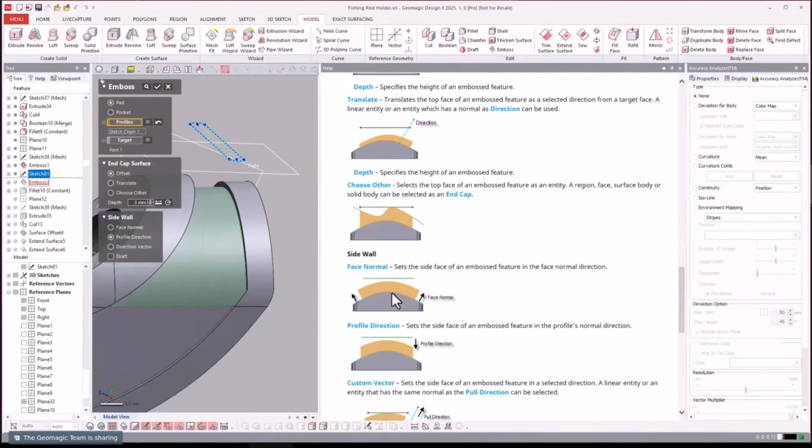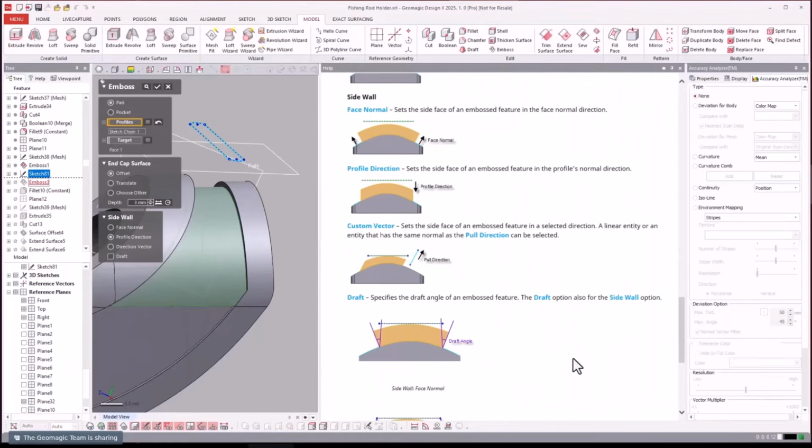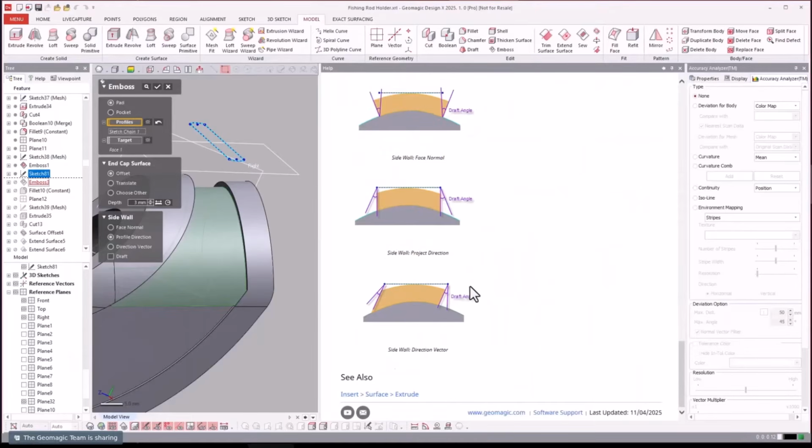But I really think these two, face normal, profile, are the ones that everybody's going to use the most, or maybe even a custom direction. If you just set a custom direction like this, these are the most common, I would imagine. Or even adding draft is kind of cool. But that is the emboss tool.